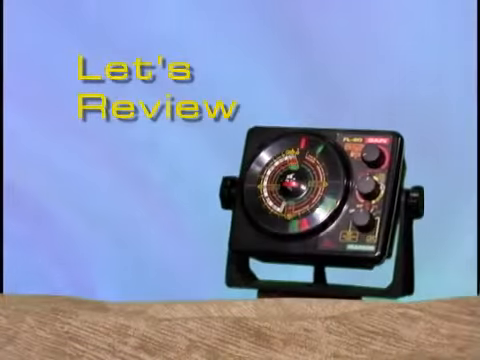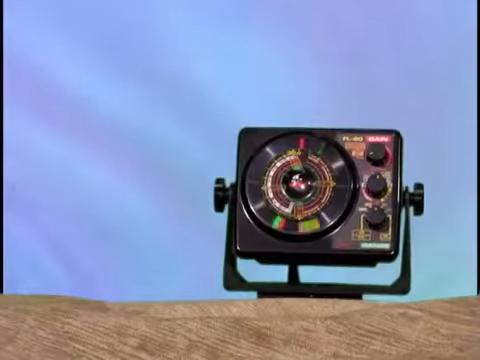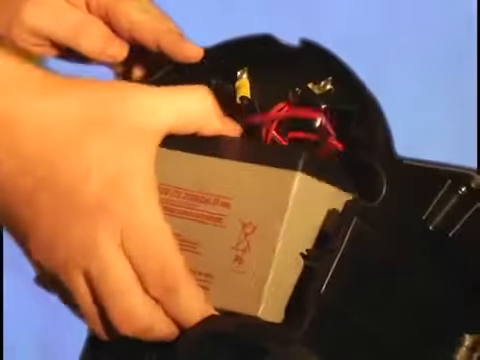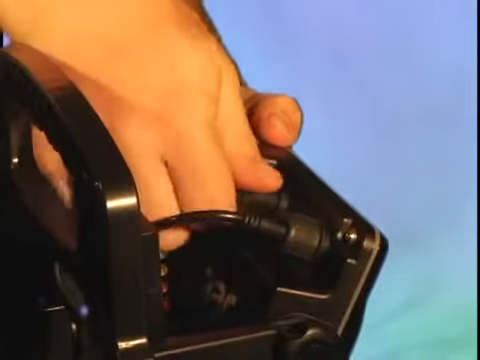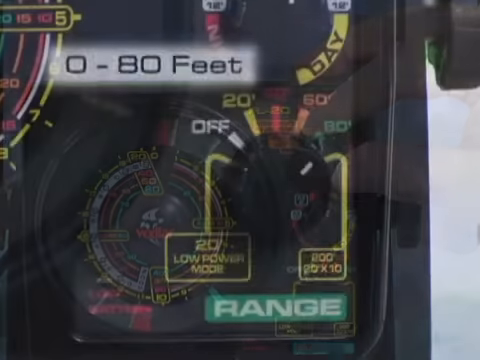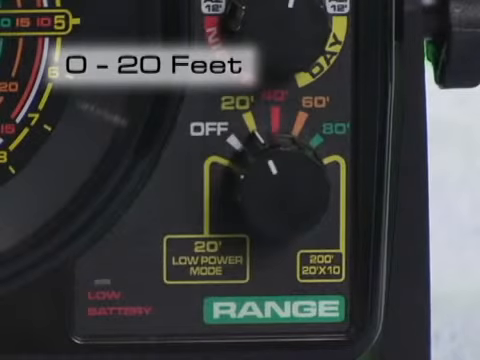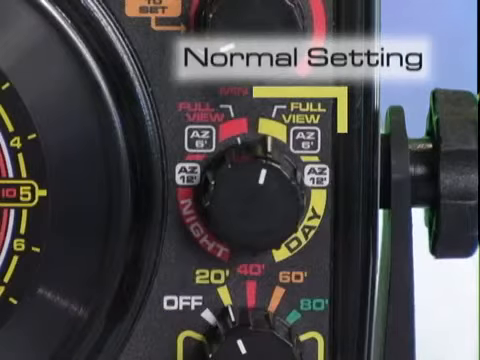Your new Vexilar Flasher is sure to give you many hours of great fishing fun. Just remember these basic steps we've talked about today. Battery. Make sure you have a full charge and good connections. Transducer. Make sure your transducer is in good condition and properly connected. Gain. Keep the gain low. Only turn the gain up when you need to. Range. Always use the shallowest range you can for the best resolution. Mode. Use the day, full view normally, and other modes when desired.